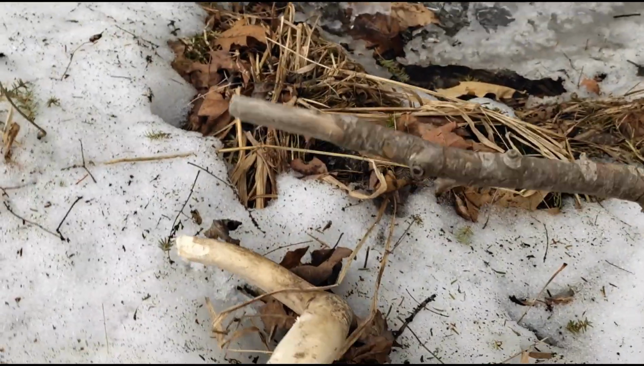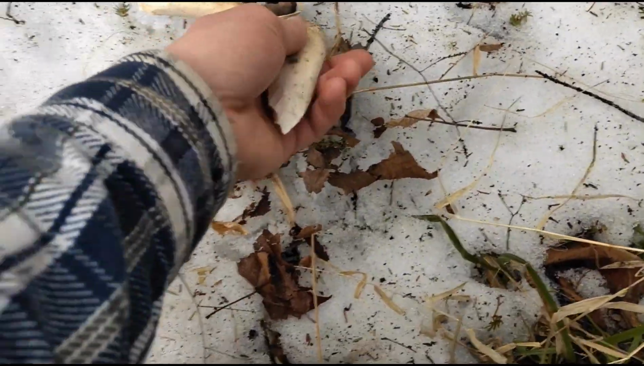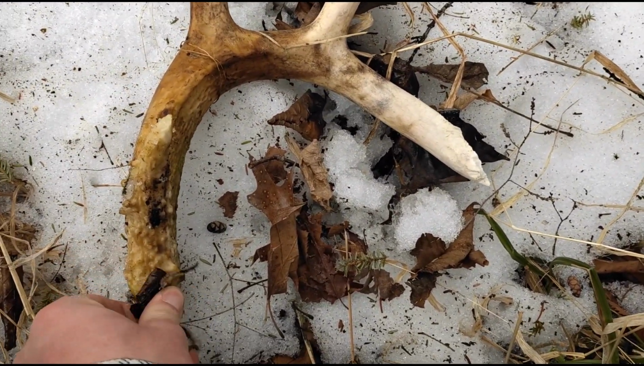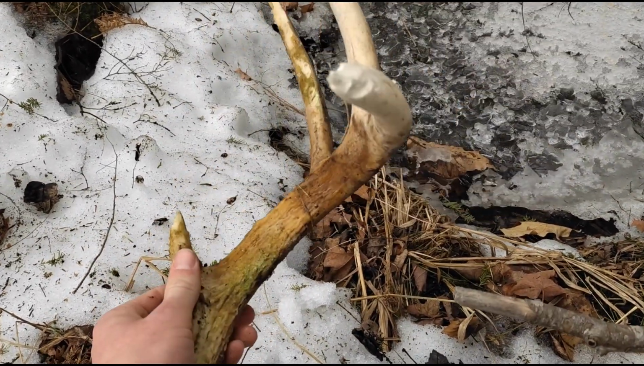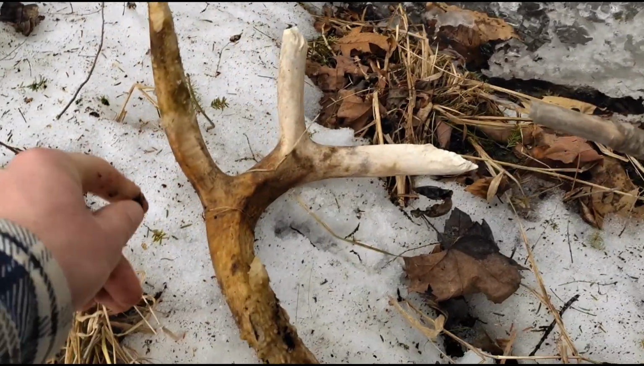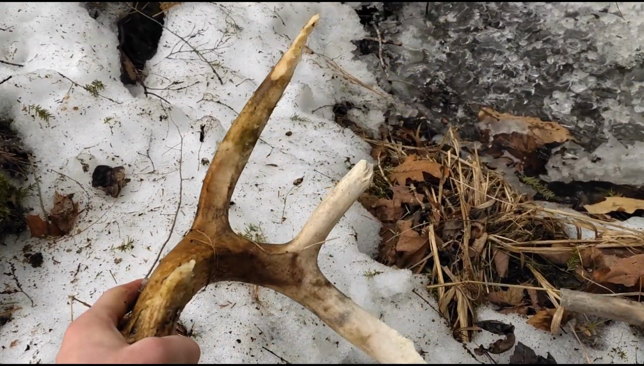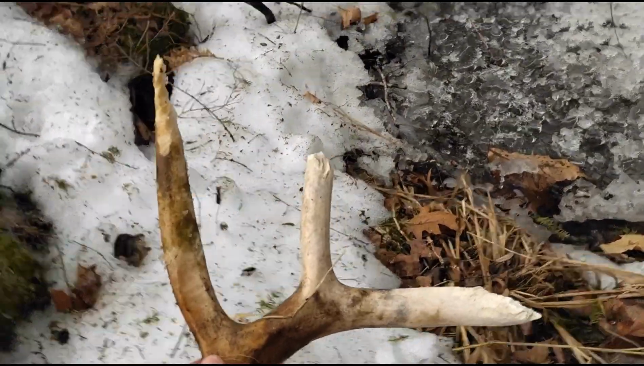Let me get some pictures of it first, and then we'll get the pickup. Alright, let's pick this thing up and see how big he is. Holy moly. That is a big shed. That's a tank right there. It's not an old shed. I mean, he's old, but I think it's from last year. It's just the squirrels got to him some, as you can see, but still pretty well intact. But that's a decent sized shed.